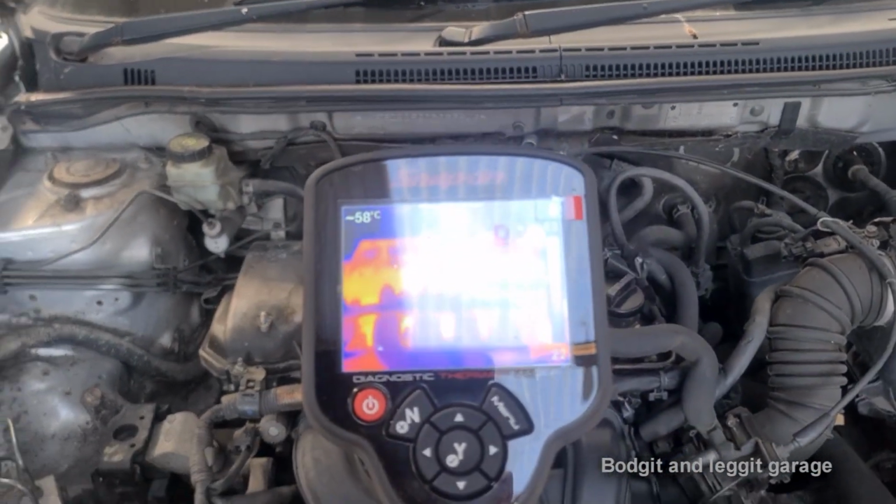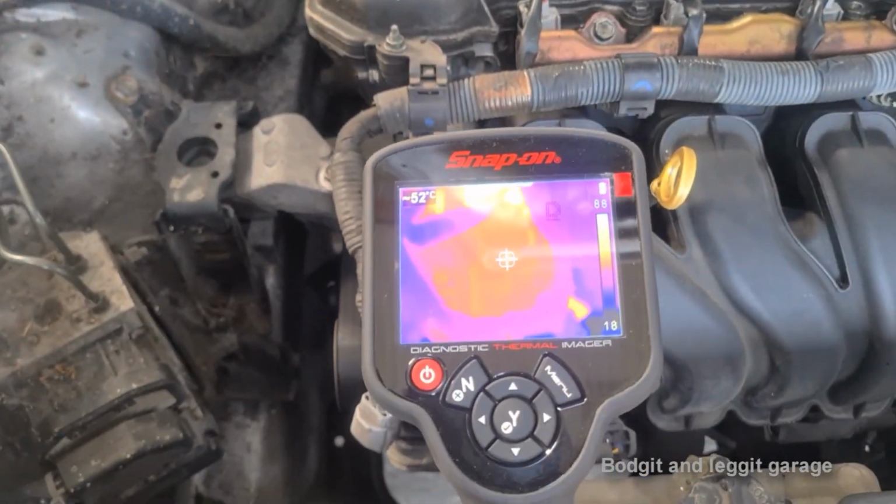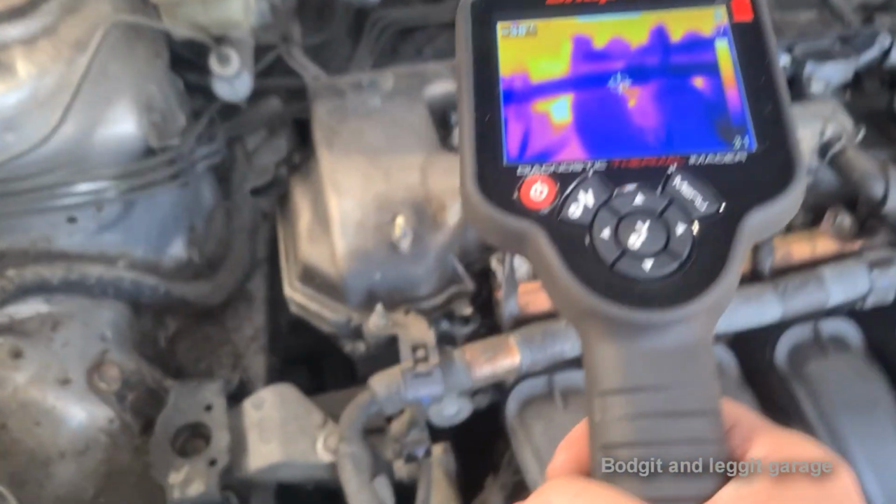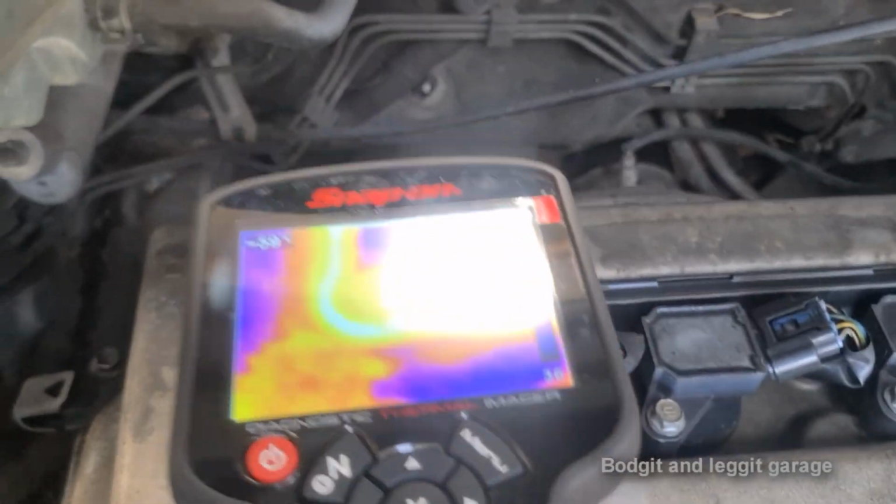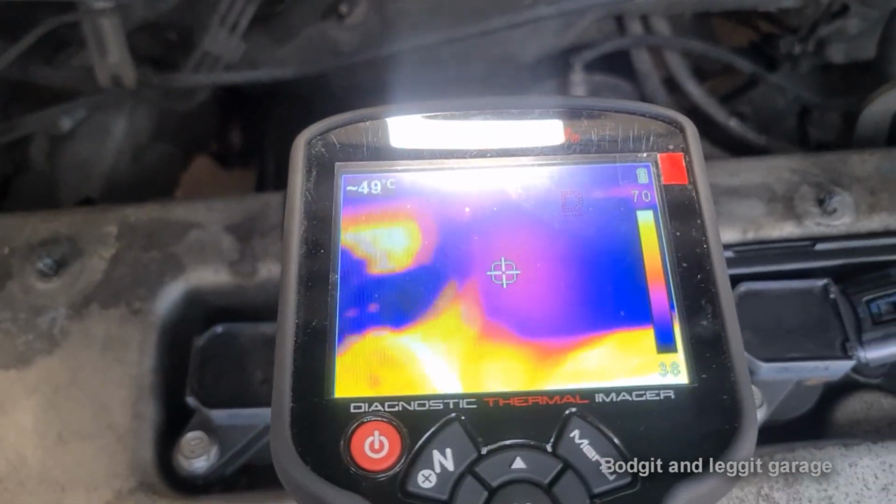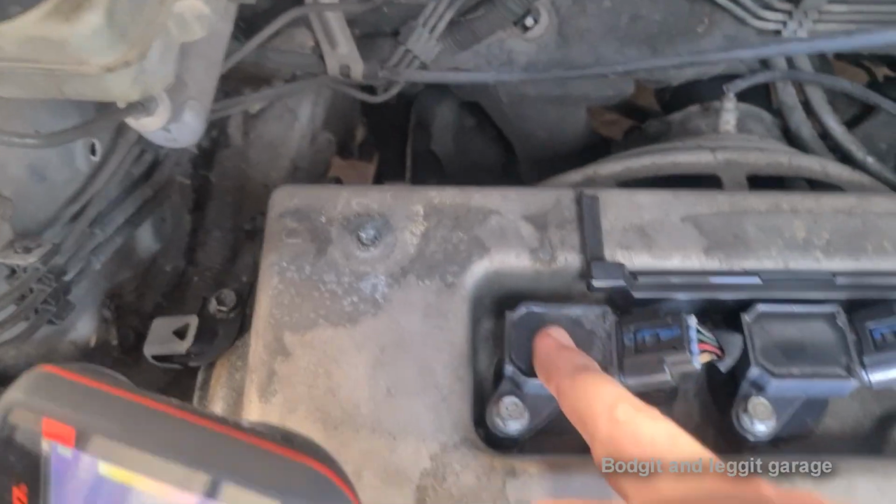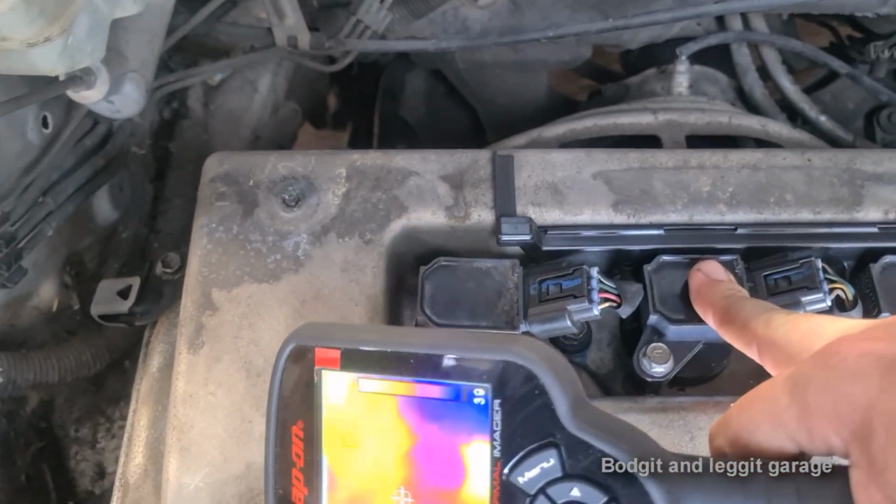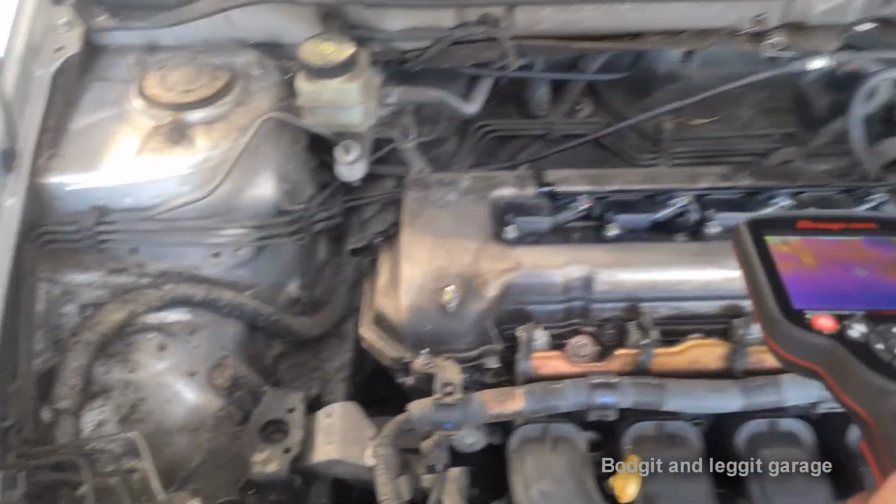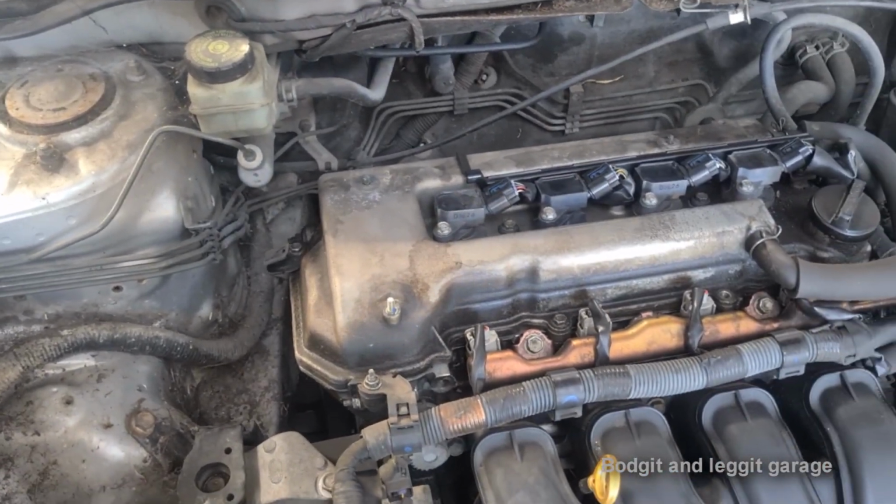Now look at that, the power of thermal imaging. You can even see if the alternator is charging, and it is. Anyway, you can clearly see there's not much in it. It's not as if it's completely and utterly gone. There's not much in it, but you can see there is a heat patch there compared to the other one. And again, by feeling it, they feel exactly the same. You couldn't do it by feeling it. And depending on the car, if it's working properly, you don't necessarily get an error code.